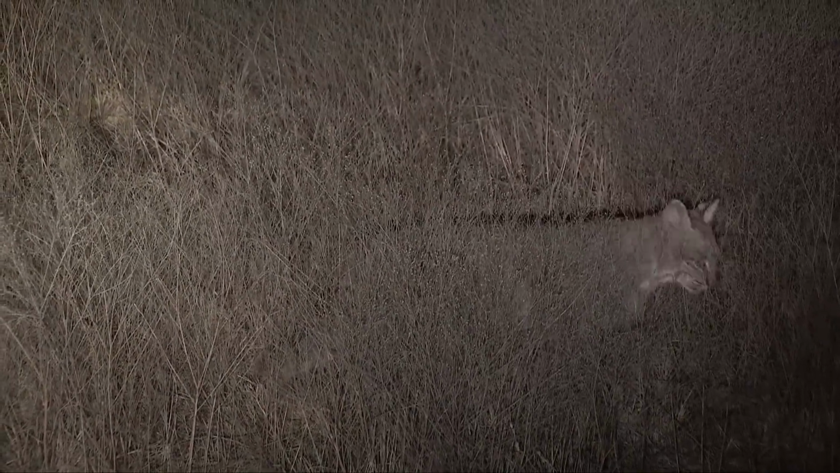We would have let him keep going, but he was so close he eventually walked into the shadow of the rig itself. And then we knew it was time.